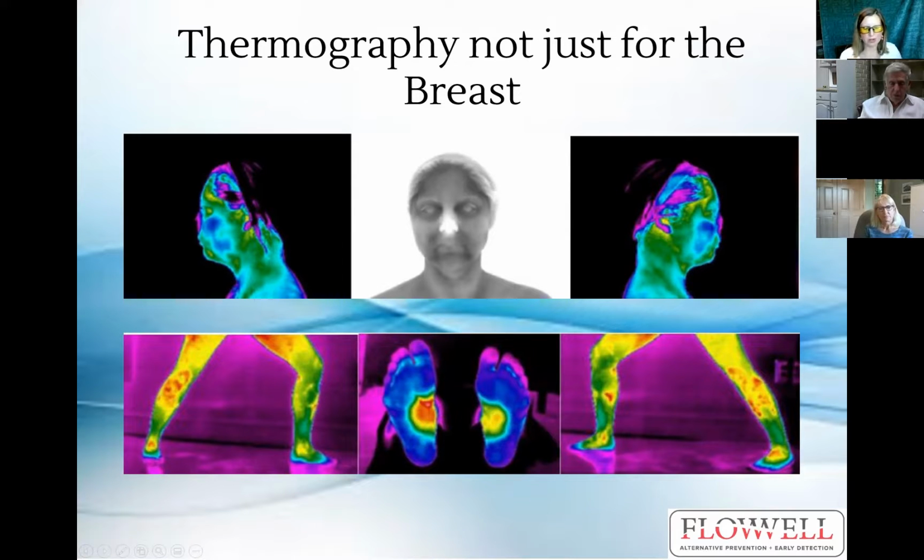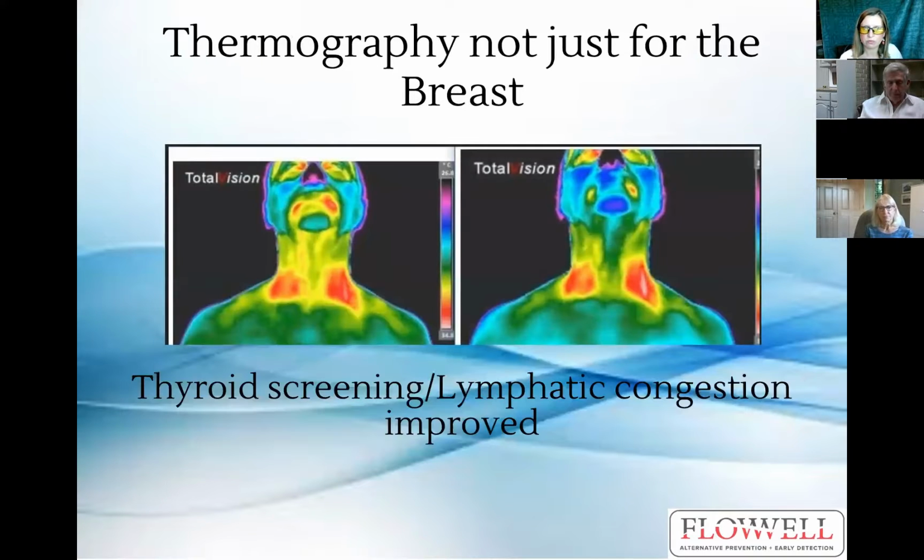For that, I would encourage her to go and do body work. We want to make sure whatever that imbalance is, that she works it out, because we don't want her one day to sprain that ankle. Thermography can also be used for thyroid screening or checking on lymphatic congestion. This is one of our patients who did improve.